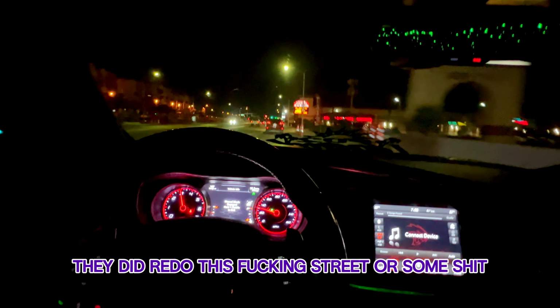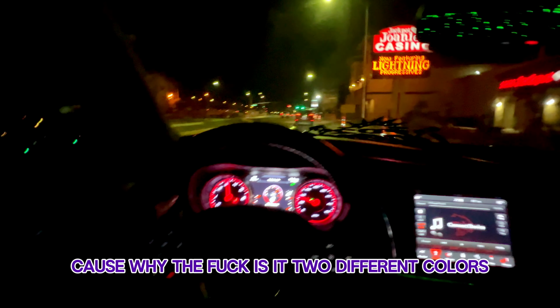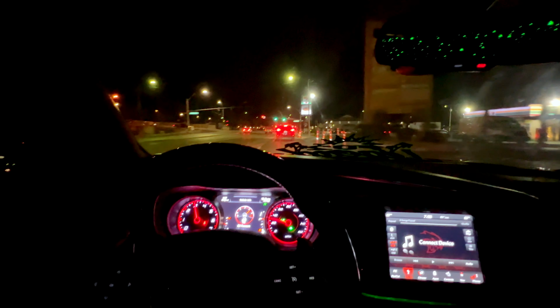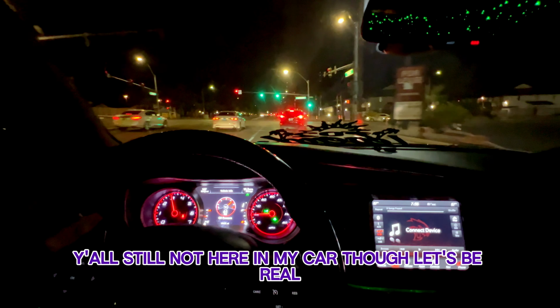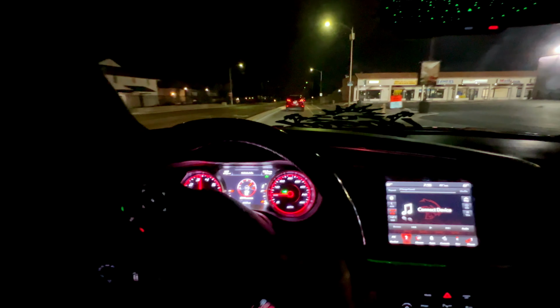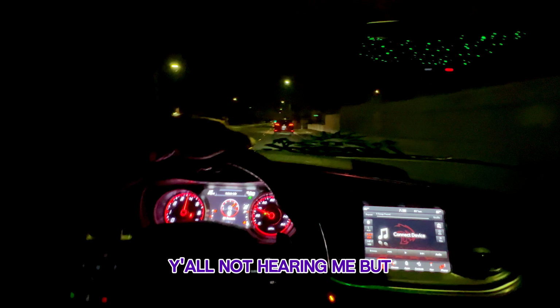But did they just redo this street or some shit? I think they just redid this street. Because why the fuck is it two different colors? Y'all still not hearing my car though. Let's be real. Y'all not hearing me.